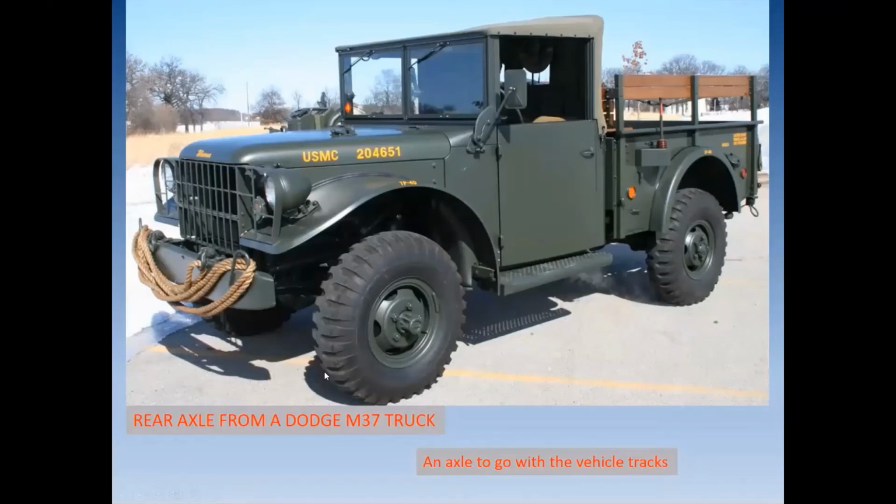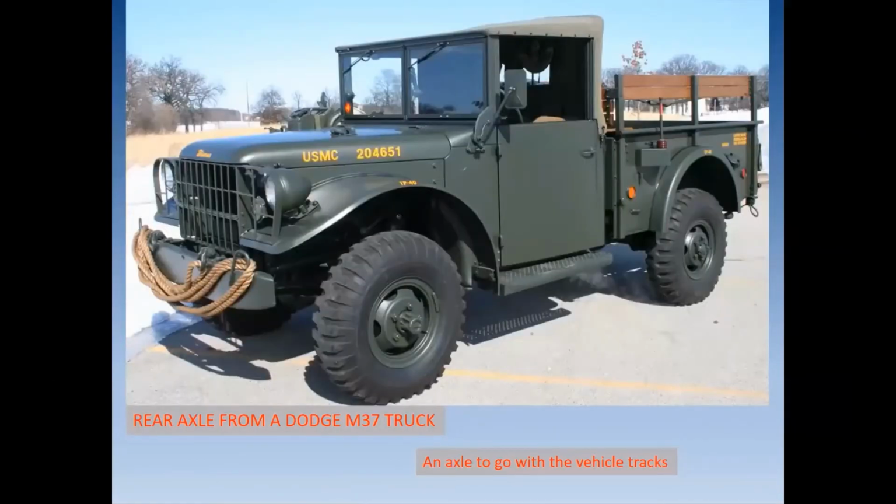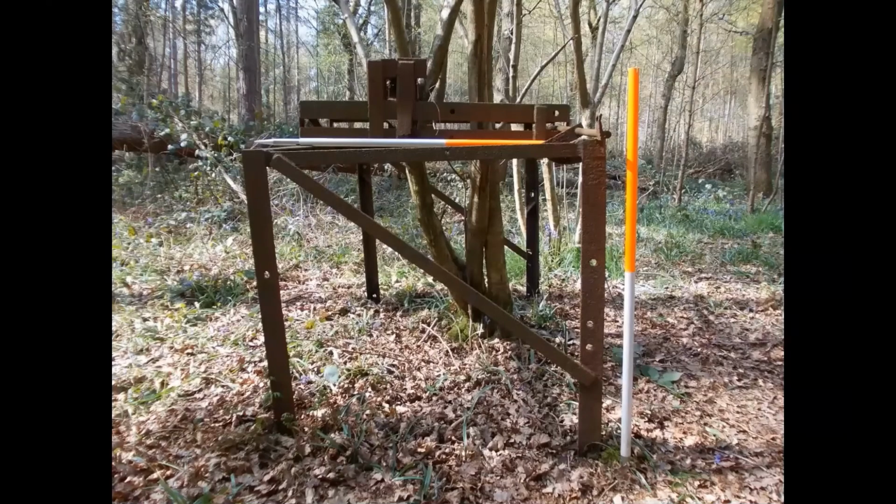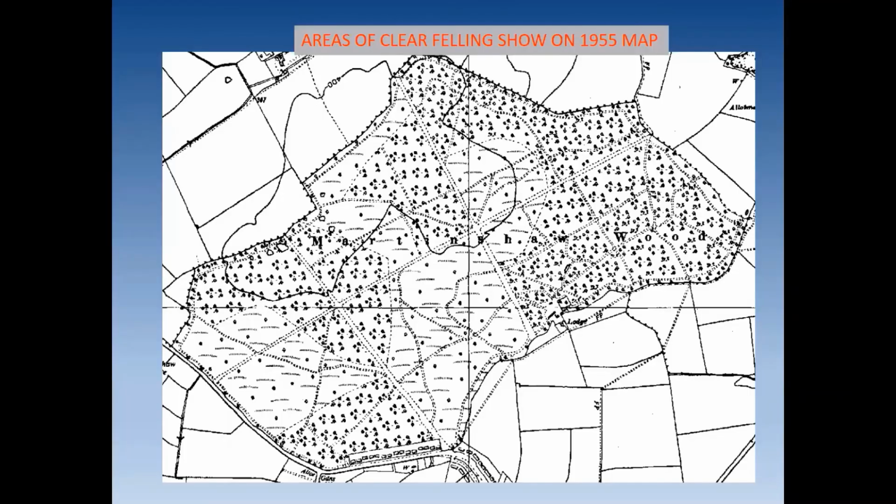So perhaps a Dodge axle had been used on a woodland trailer. And we found other bits of machinery, perhaps a saw table. And that goes together with what I was talking about, the areas of clear felling that were evident in the late 1940s.